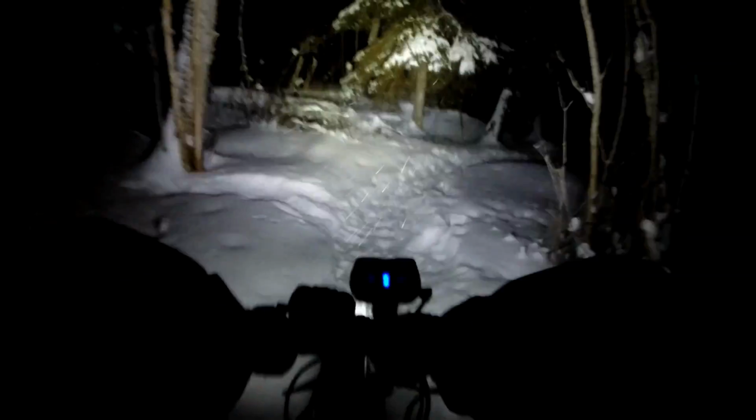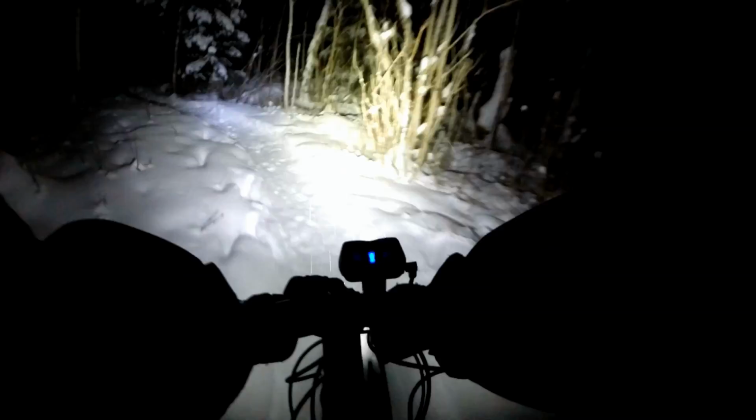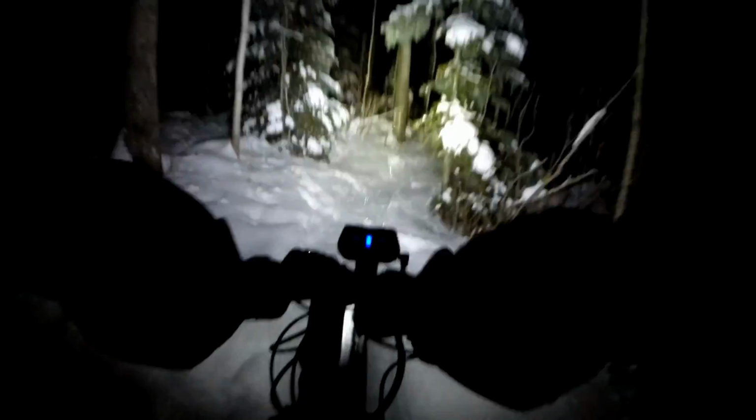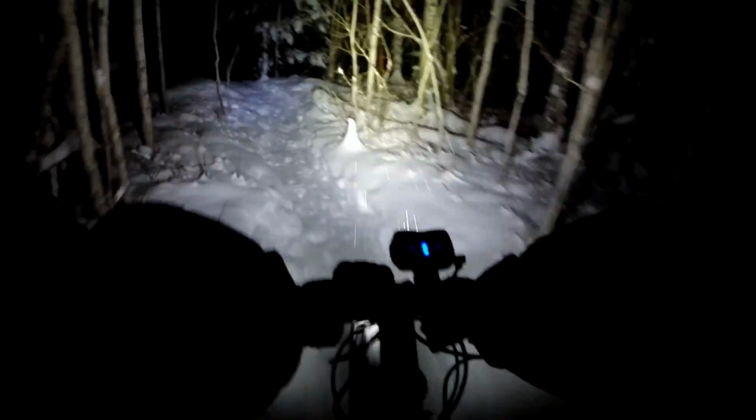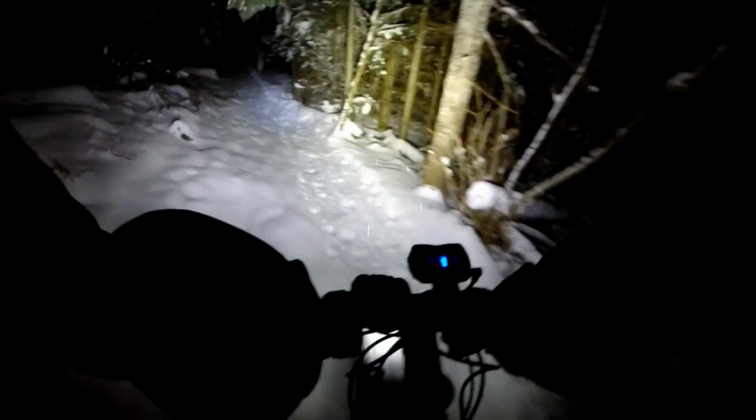There's no real big hills in this trail system. They're all short, steep, or gradual. But then it's beside a trail system that has some hard climbs, but it's all double track. It's essentially a cross-country ski trail, and here it's pretty much all single track, except there's sections of little bits of road, I guess, probably from the mining days.